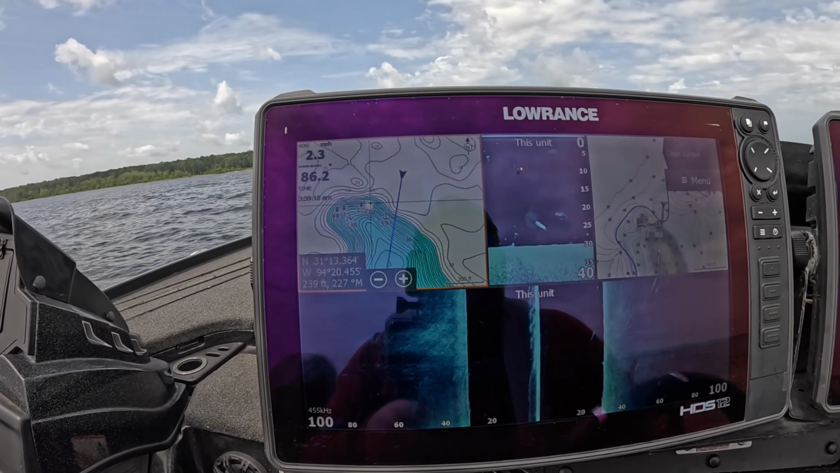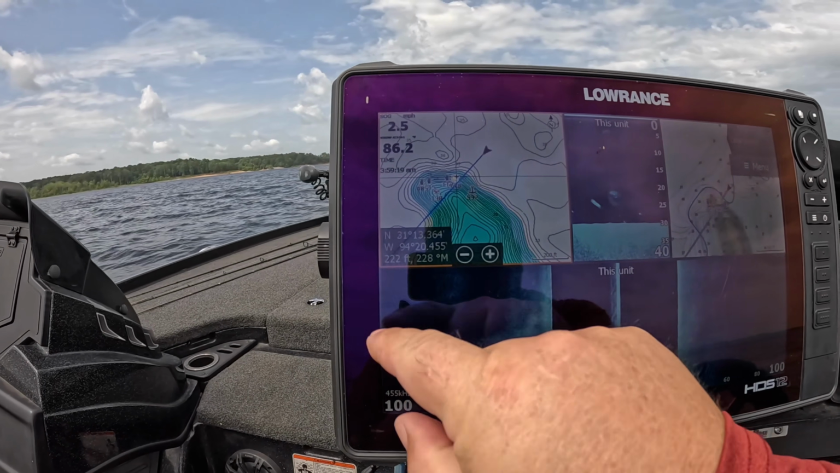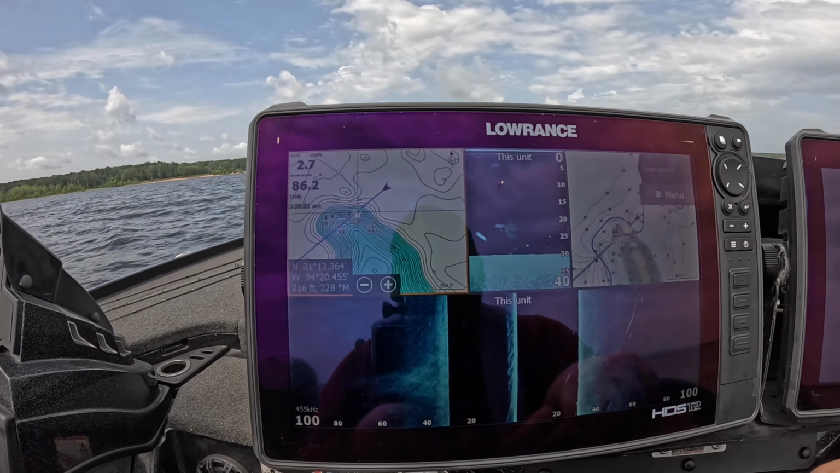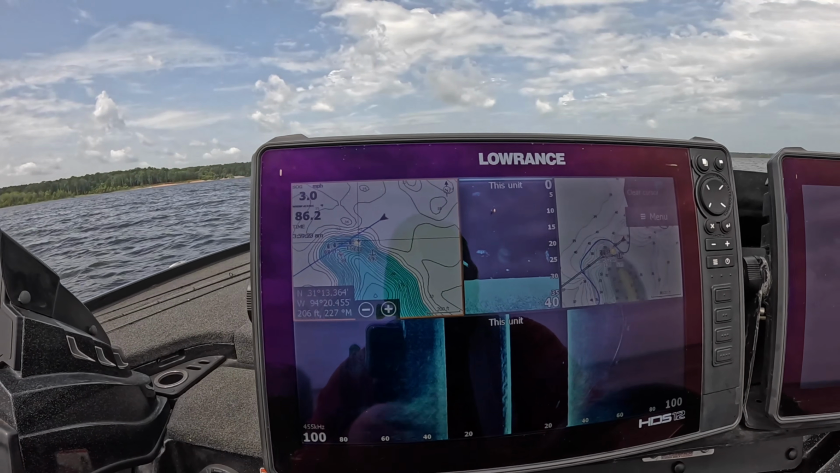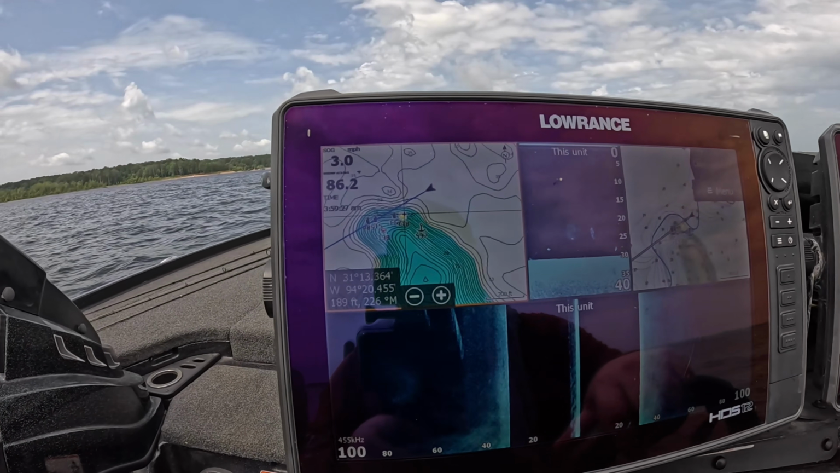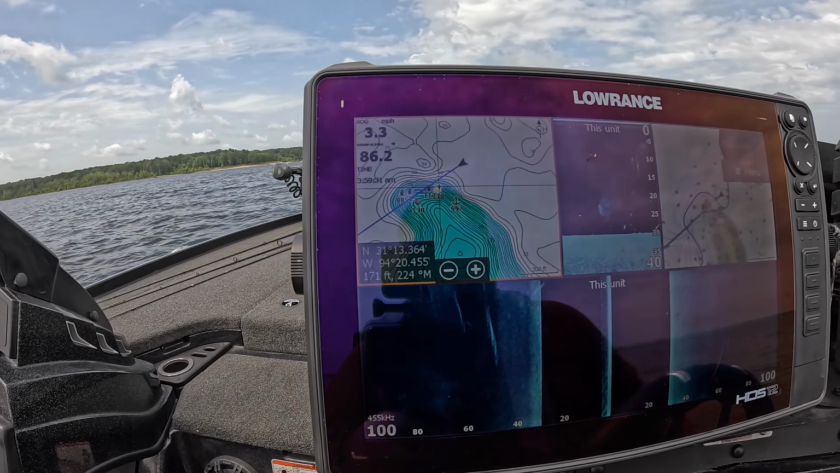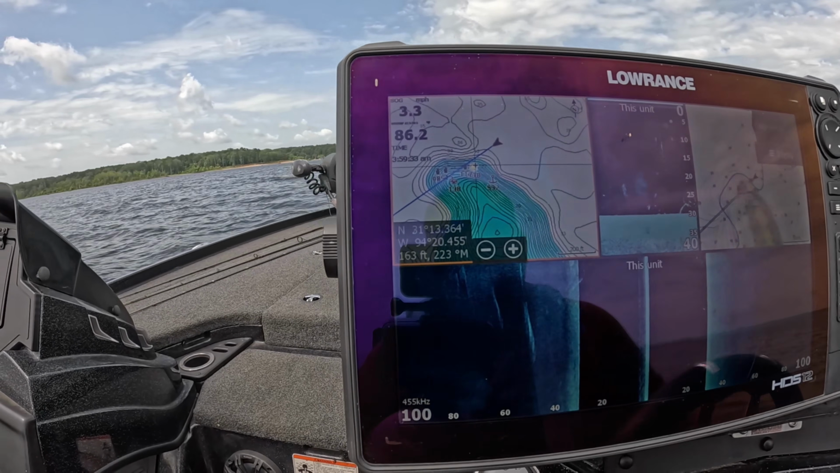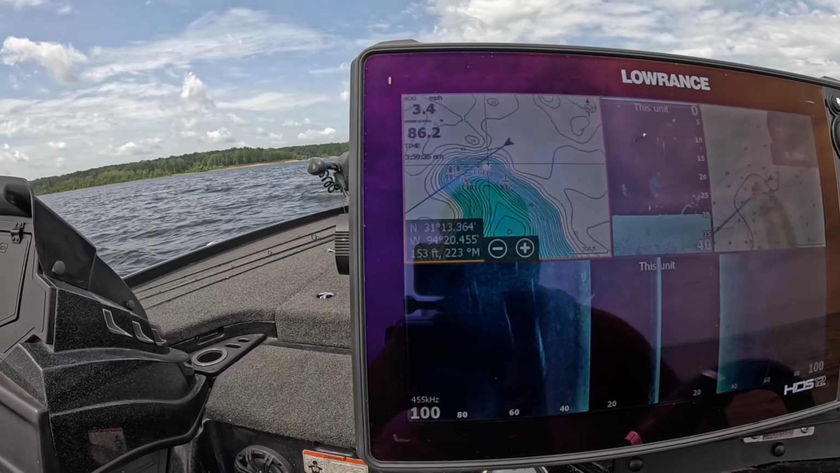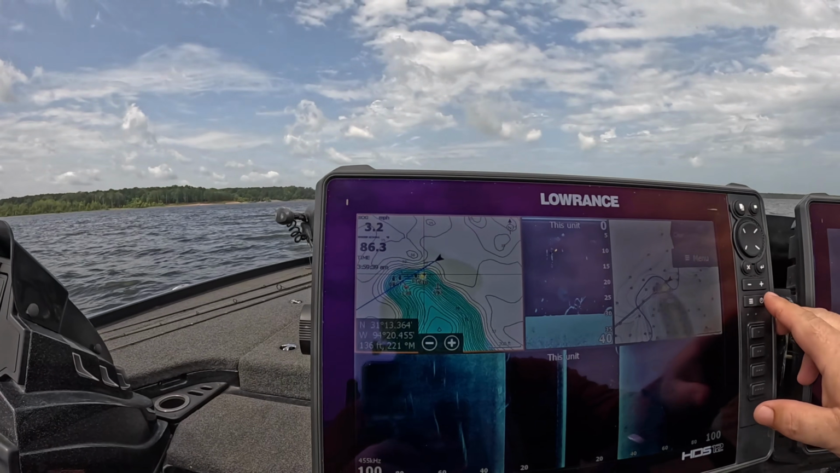As I get closer to that brush pile, as I'm lining up, I'll watch my distance of how close I'm getting. I like to get about 150 foot away from the brush pile before I shut down and hurry up and jump on the trolling motor. So let's take a real good look. 169. 157. All right, bam, shut down, hurry up, jump on the trolling motor.